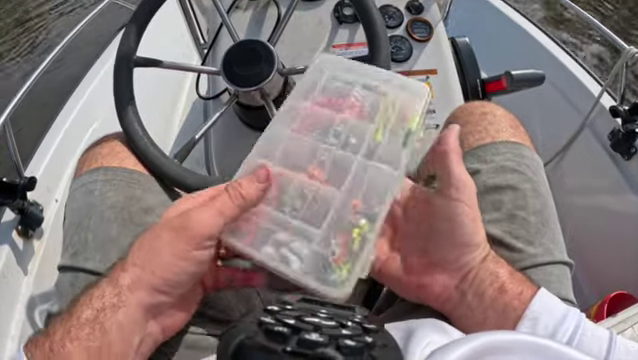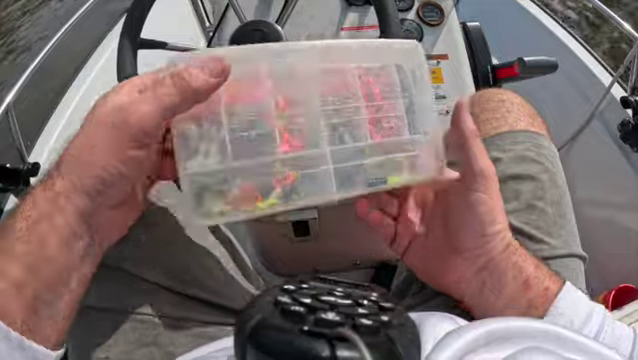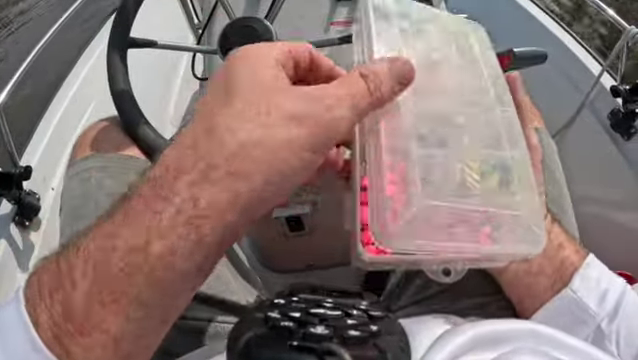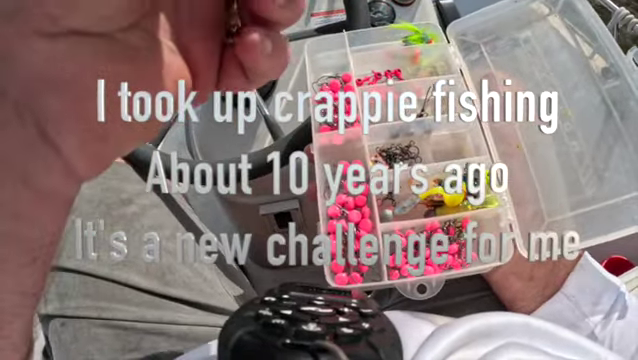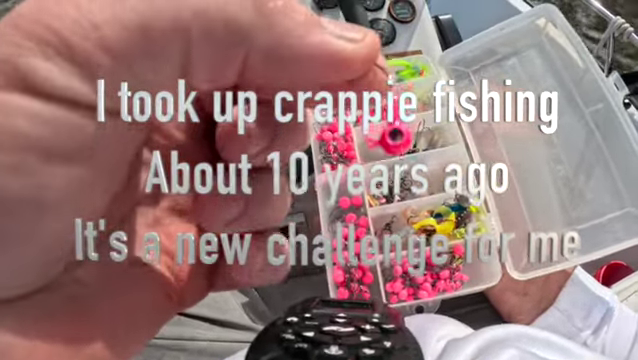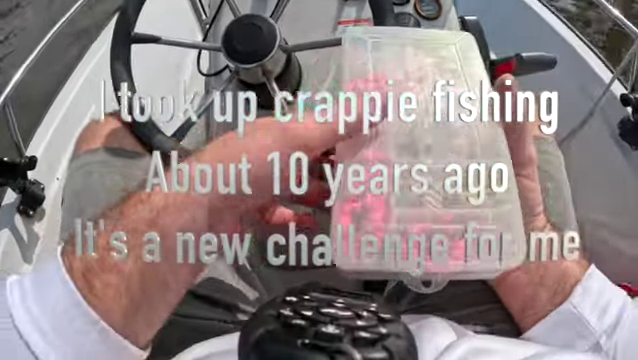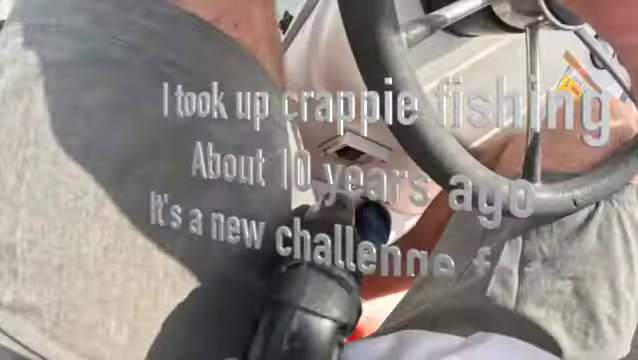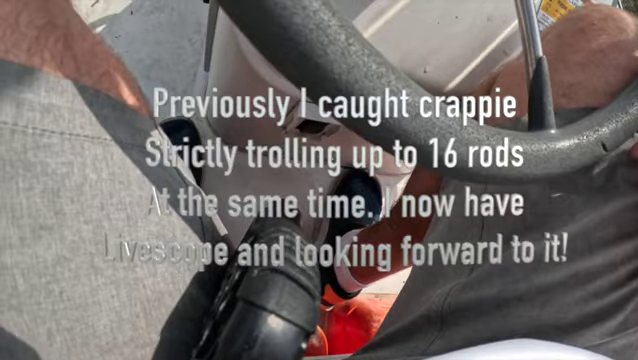So I got my lure box here, only jig heads. For sure. This is a new jig that I'm gonna try, the eye hole jig. You got a little eyelet that you can shove the crappie nibbles into. I don't know what color to start with, but let's say it's pink on pink. Let's try green on pink.